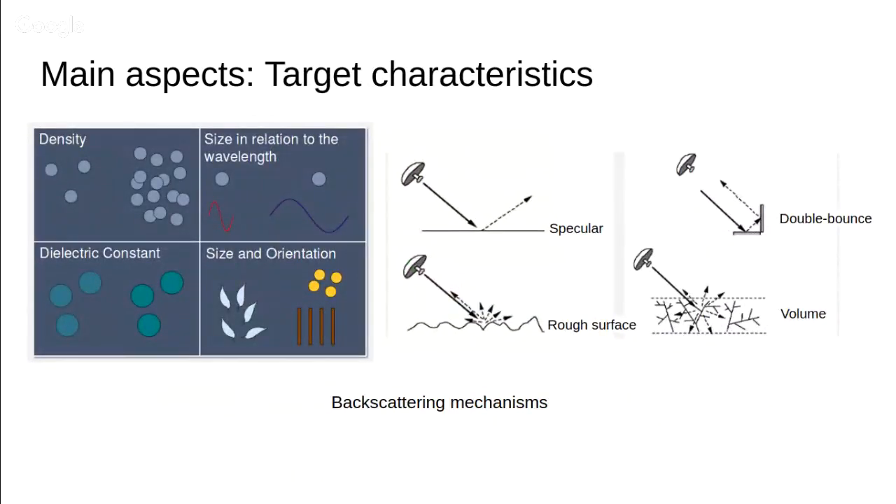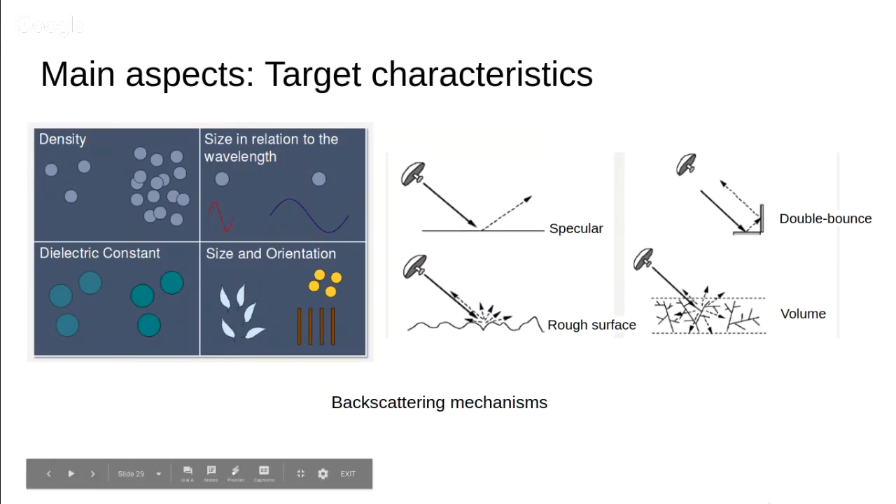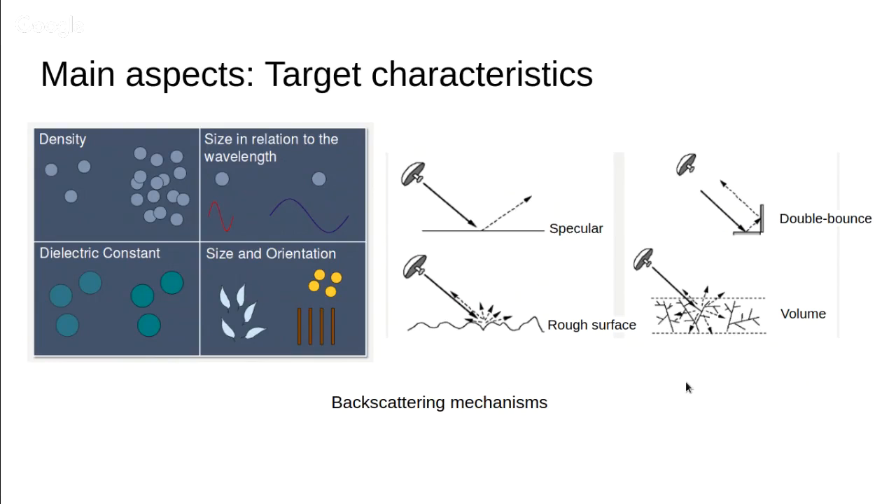The other aspect is the target characteristics, which is in the next slide. Target characteristics will determine the various backscattering mechanisms. On the right side is a cartoon showing four main kinds of backscattering. If you have a smooth surface, the reflection might be almost perfect reflection, and that will be specular backscatter, because hardly anything comes back to the sensor. Almost everything reflects away from the sensor.